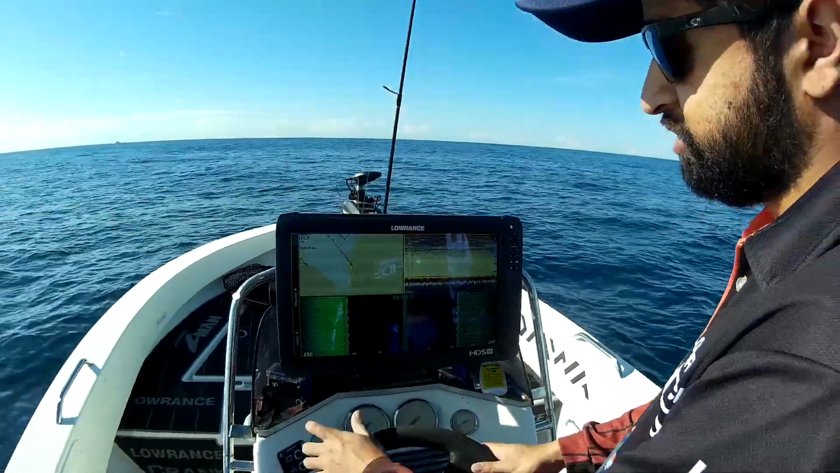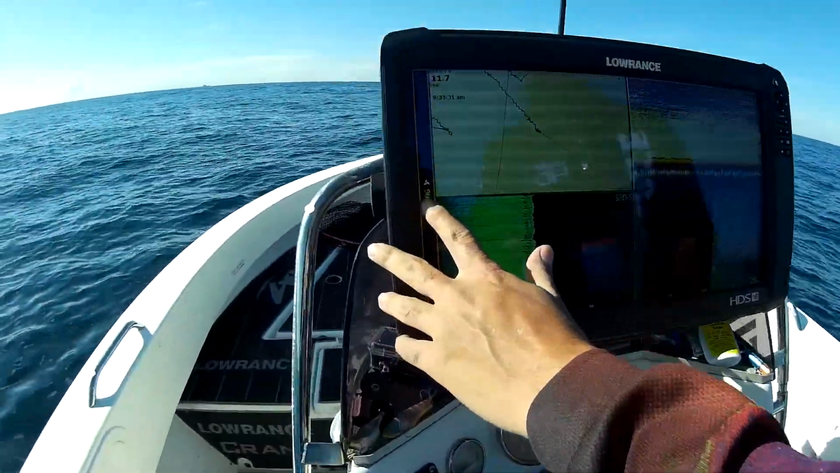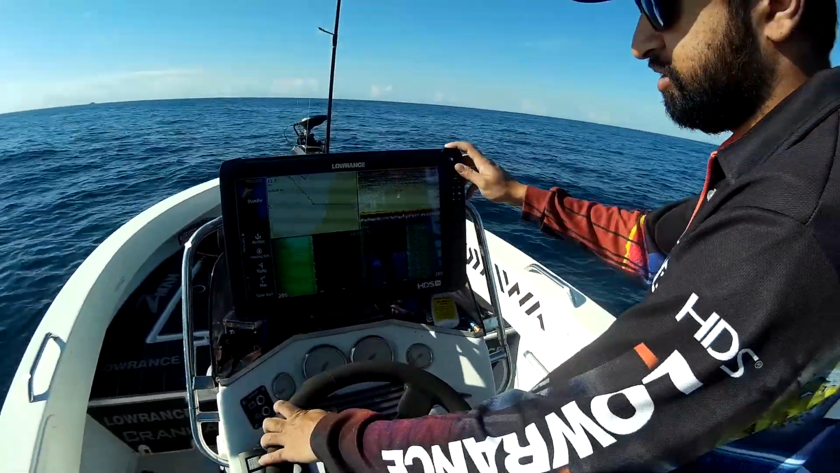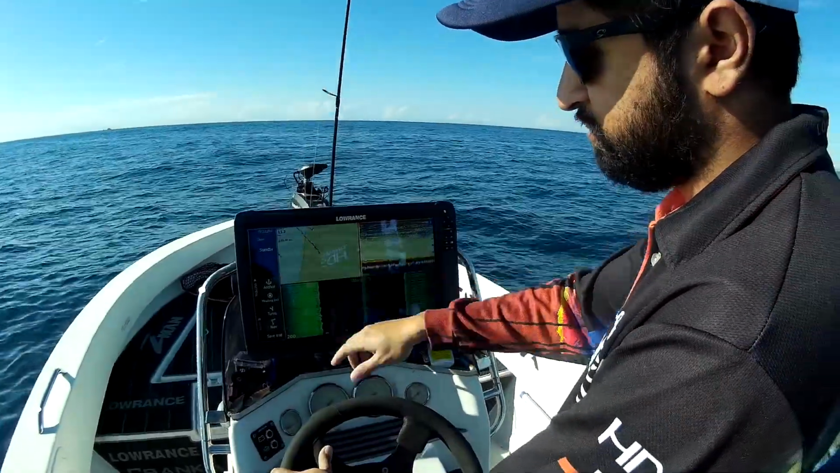So on any screen, you'll have this bar on the left. I'm going to hit trolling. And once I'm into that mode, I've got a few different options.